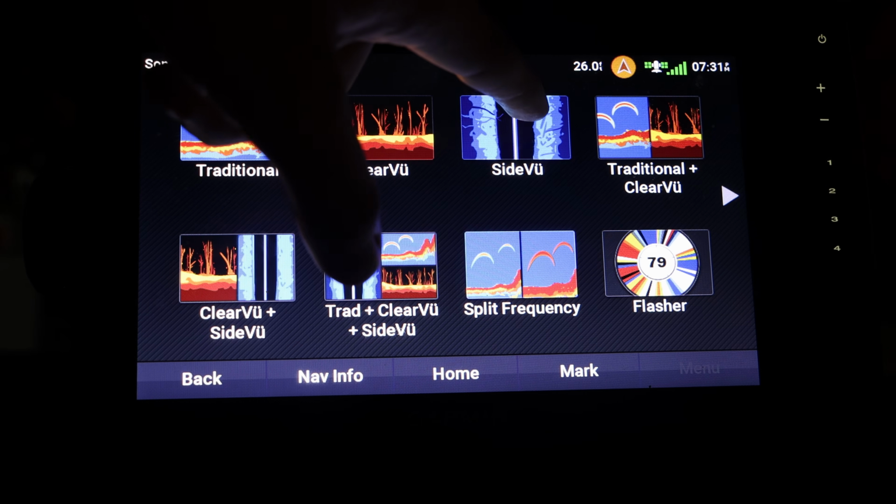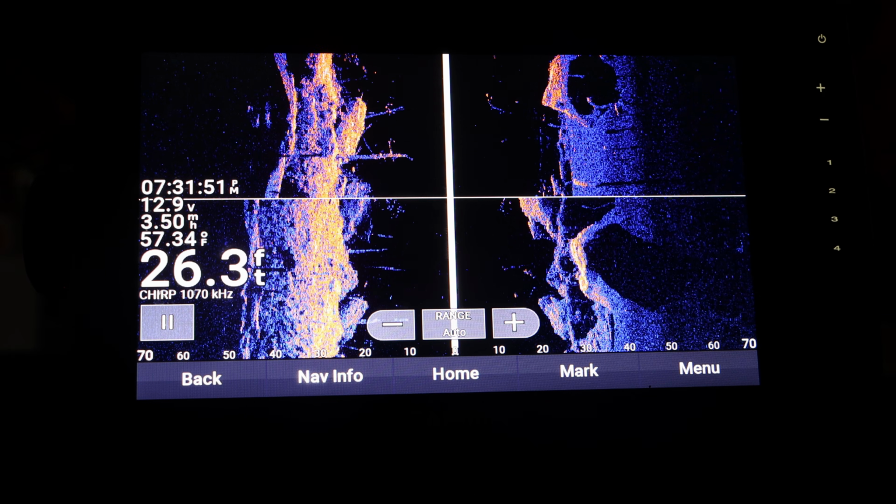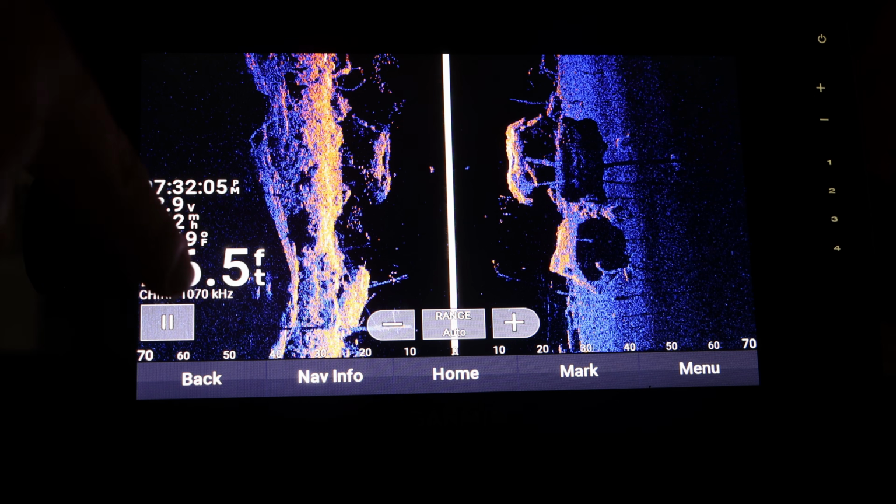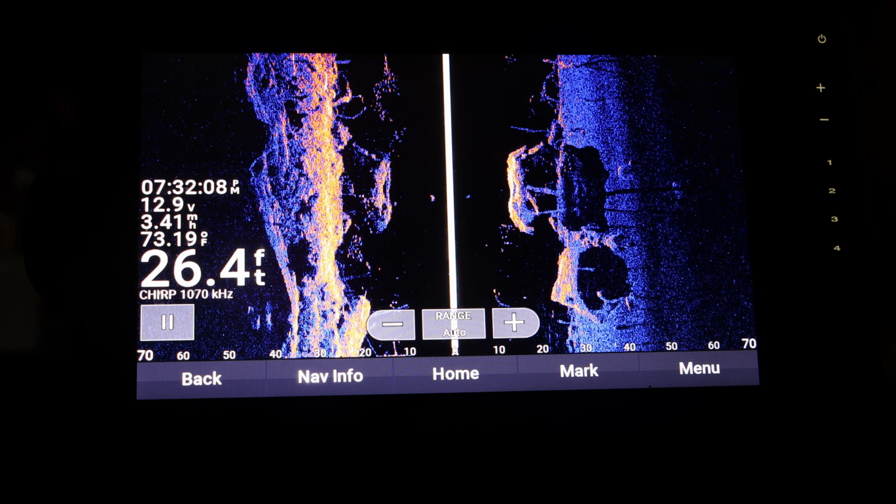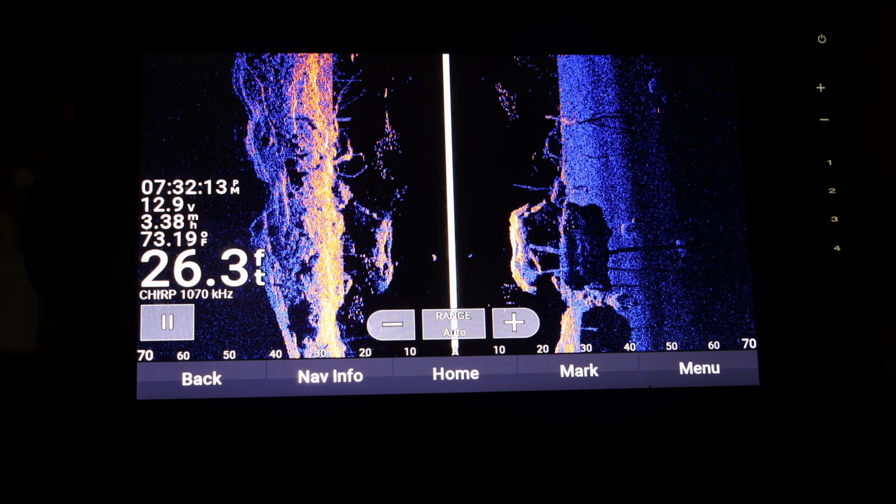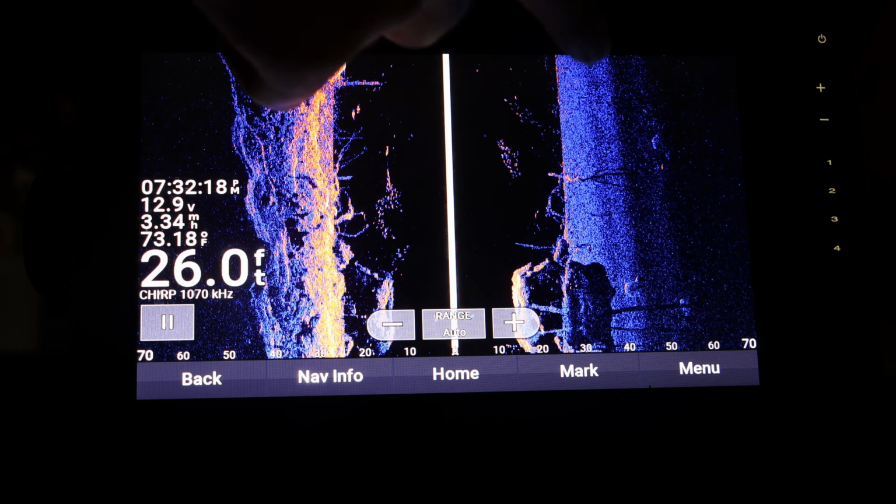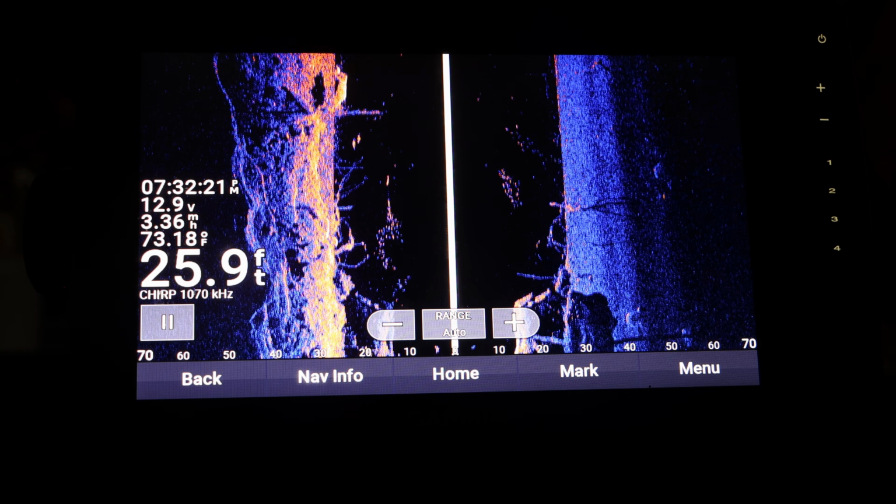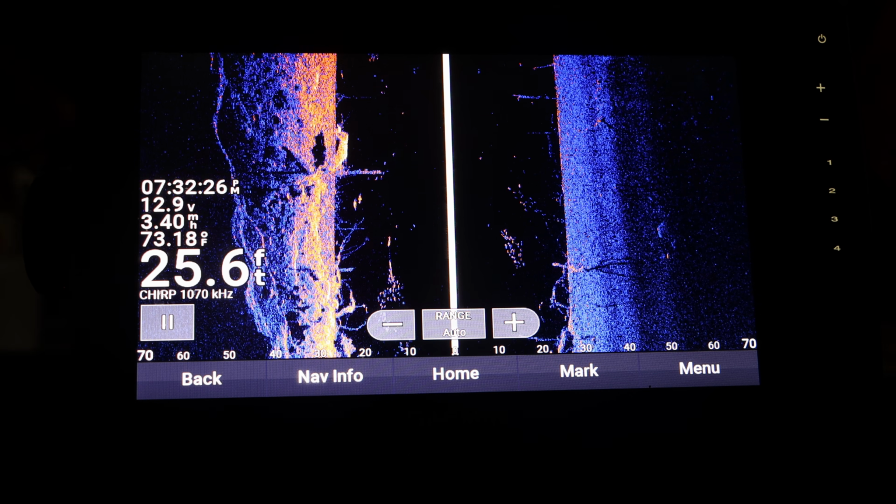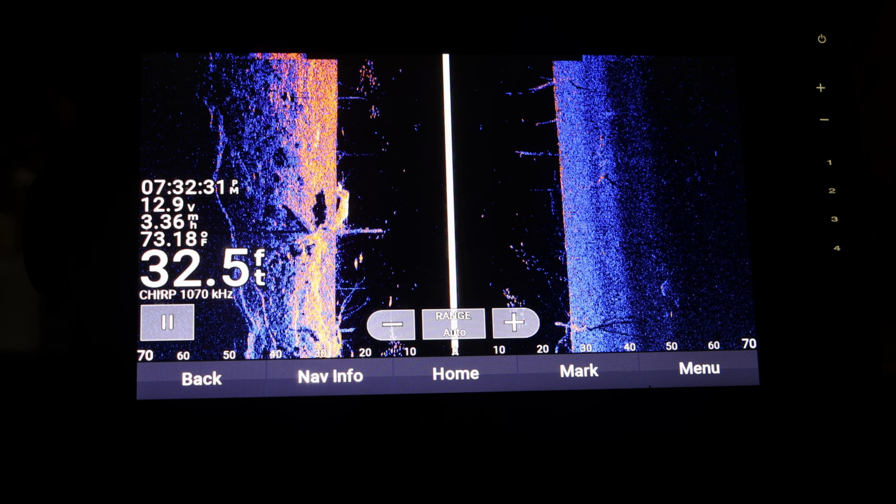The next one is side view, and this is a side view of where your transducer is. So this line that goes down the middle is where your transducer is currently located. And here on the bottom you can see how far out it is compared to the boat. So it goes on the left and the right hand side. And this is really good whenever you're trying to figure out where exactly the fish are going to be at. You can tell by some of the shadows that are over here. But I will go into that more in depth in the future. I don't want to really confuse you guys. I just want to give you kind of a general overview on what it does specifically. I'll do a more in-depth one later on.